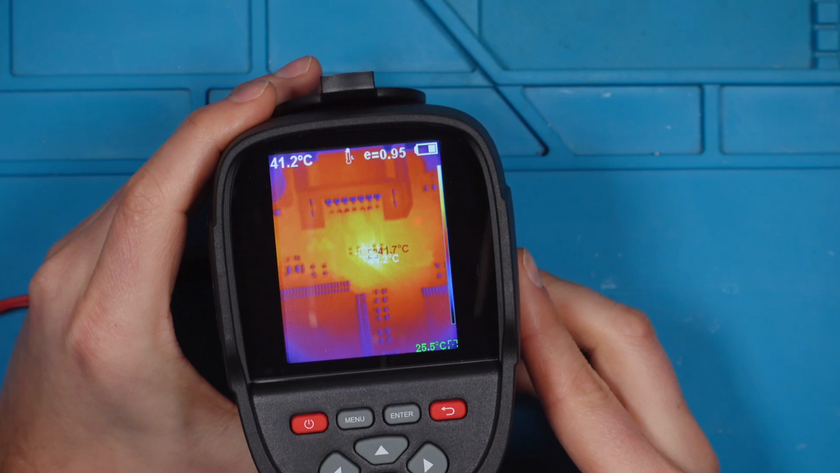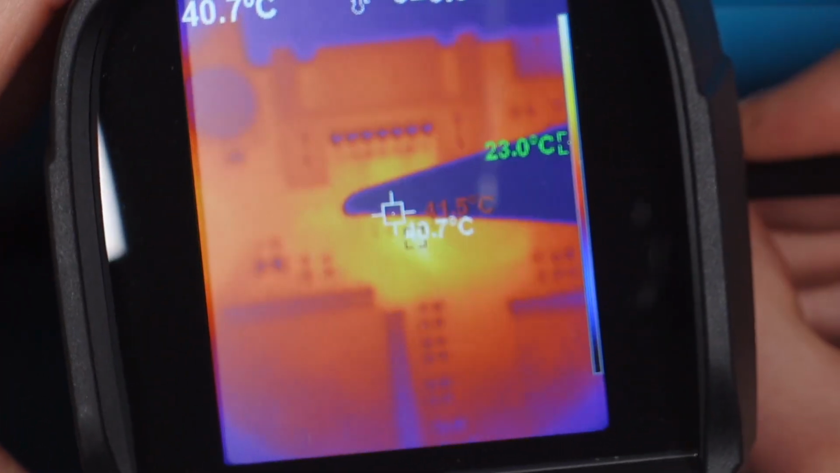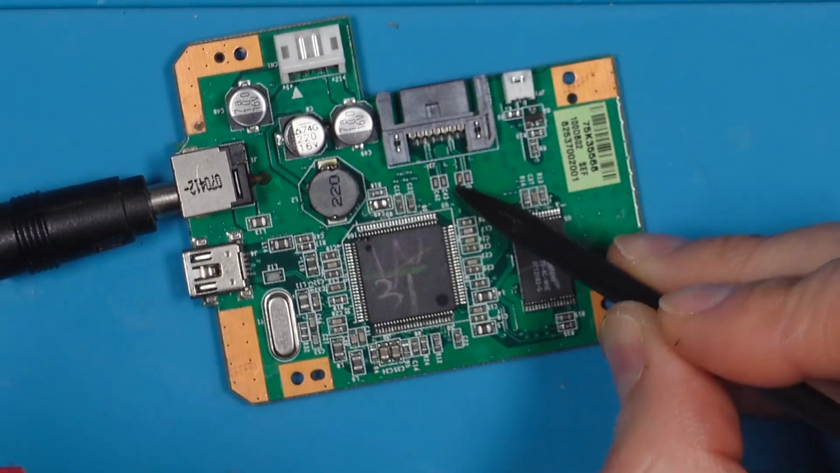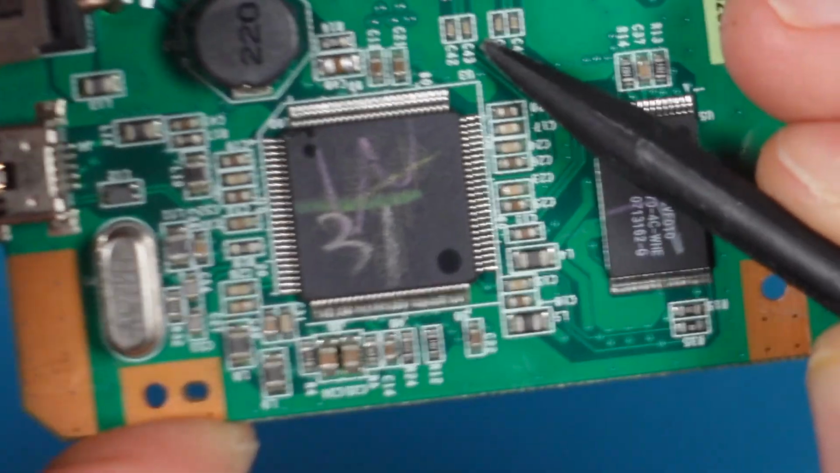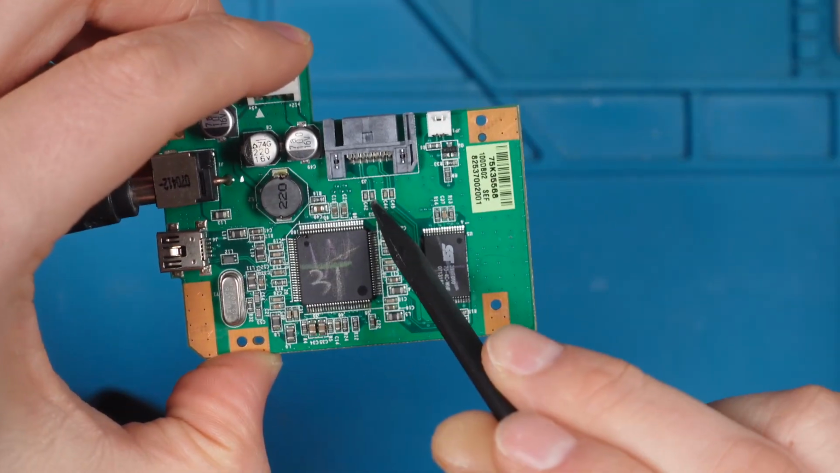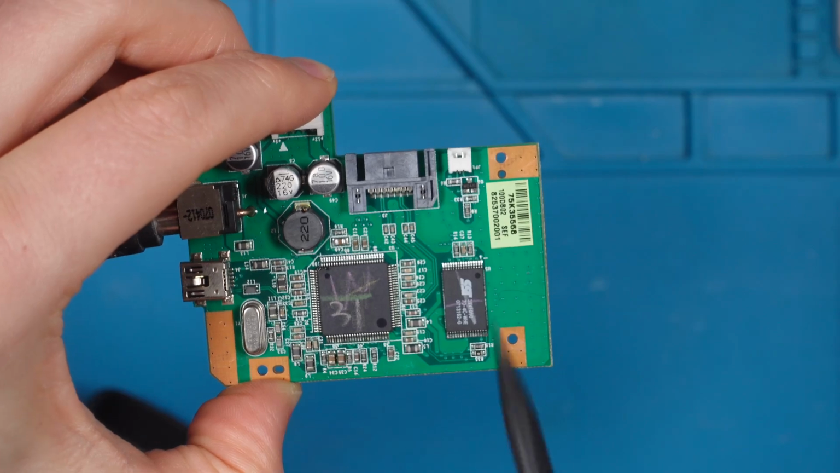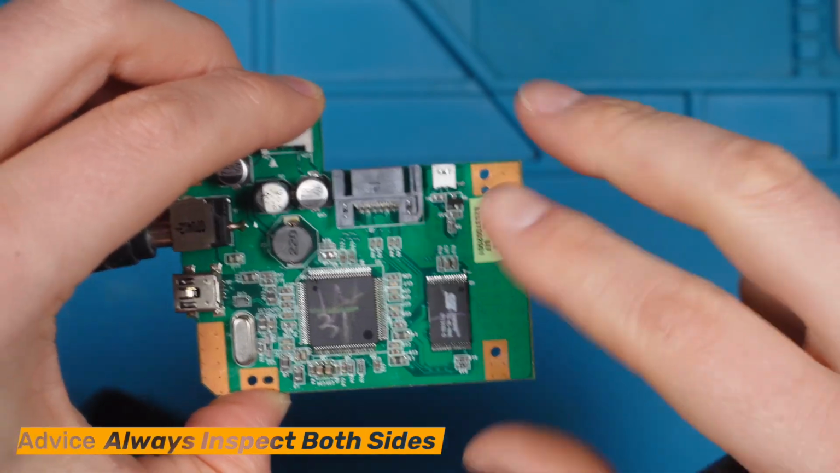And we see, yeah, there is something getting hot. Let's use again here the spot tool and let's have a look what it is. And you see where I pinpointed here, I will get up to, there is nothing. So this means this side is not the thing, or it's not the side we are looking for. It must be on the other side, the bottom side of the board.